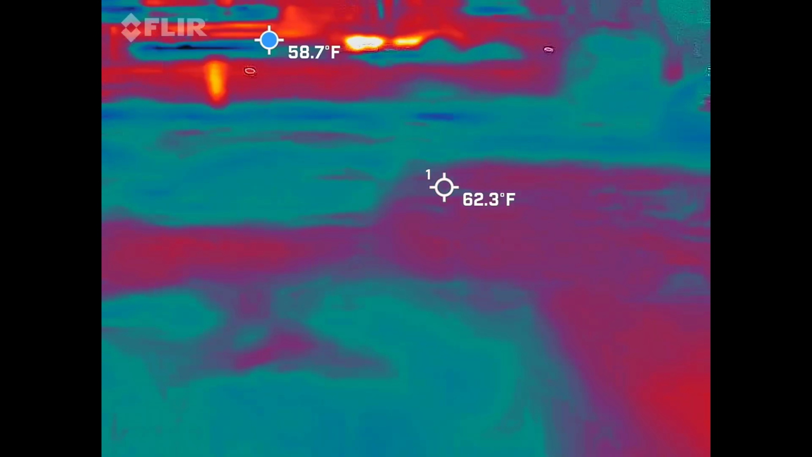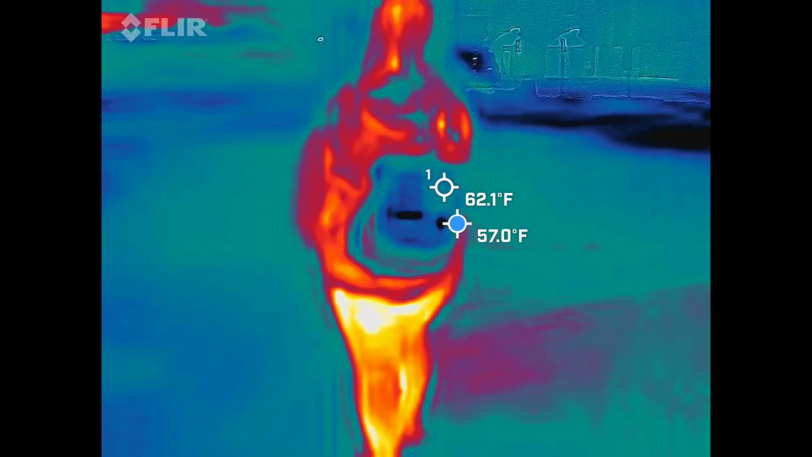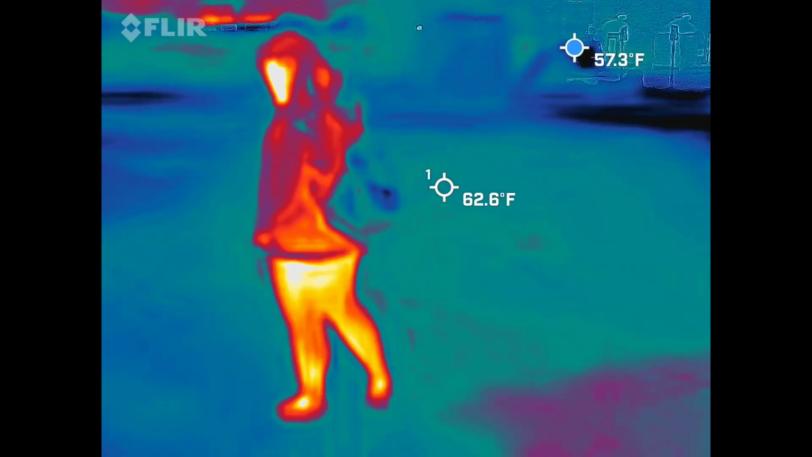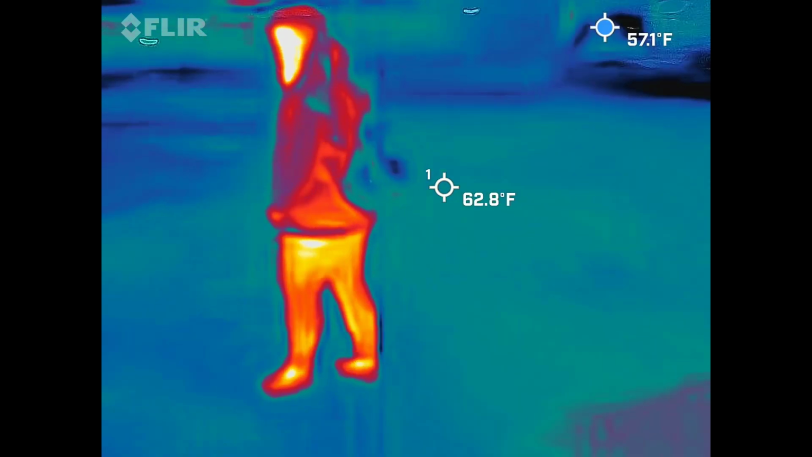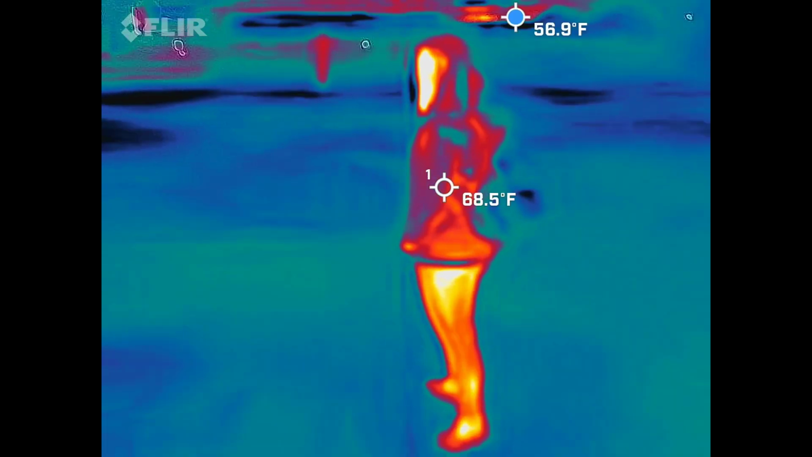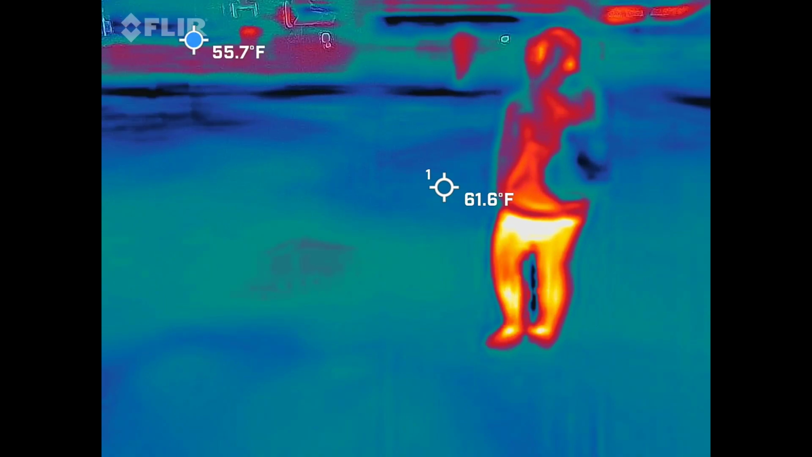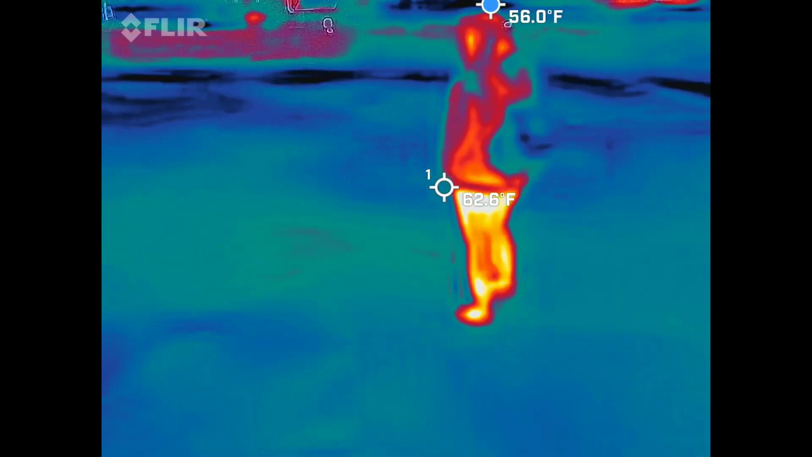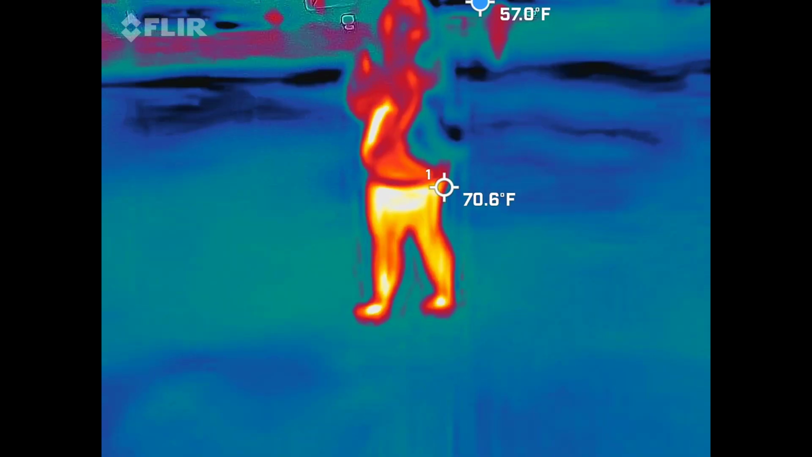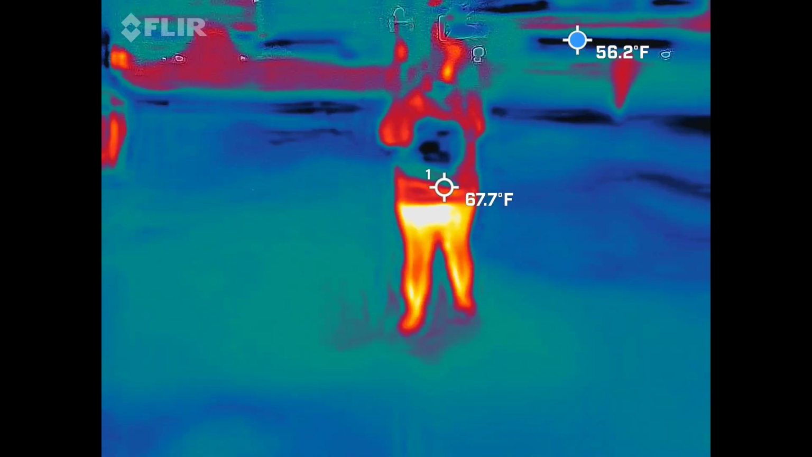Yeah, I gotta keep someone in view at all times. This car window. He took off on us.